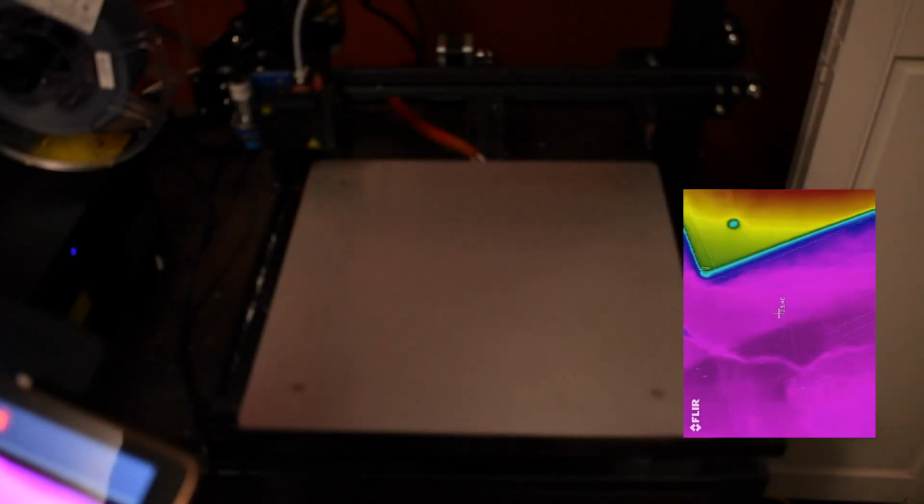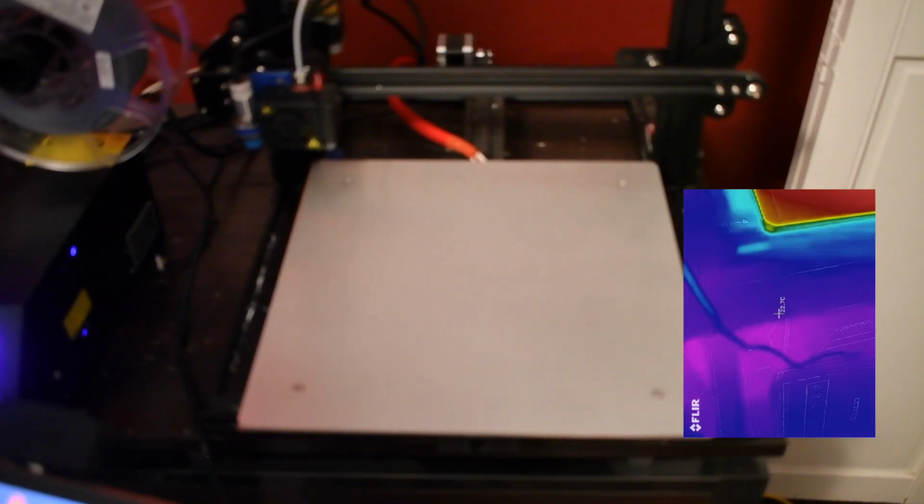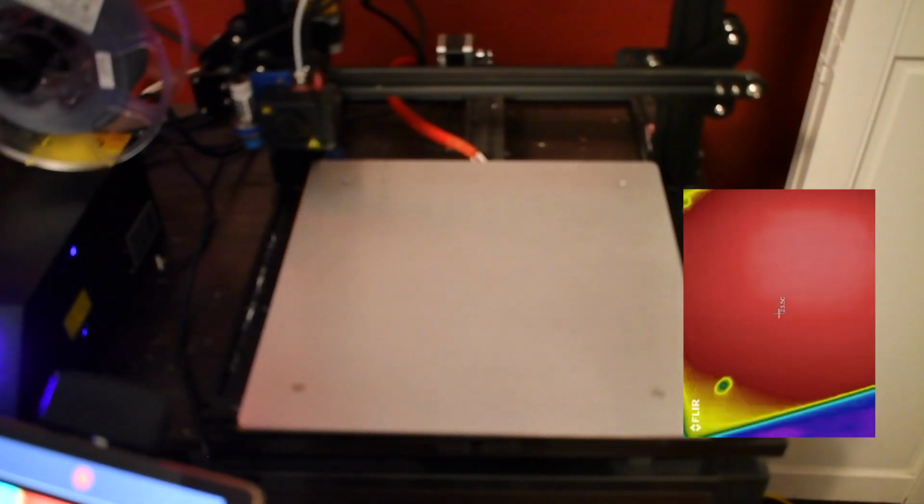So let's go ahead and take it up to 100 degrees as if we were to do ABS. Preheat ABS bed. Okay, now we're taking it up to 100. And you can see it climbing, if you can see the numbers on there.